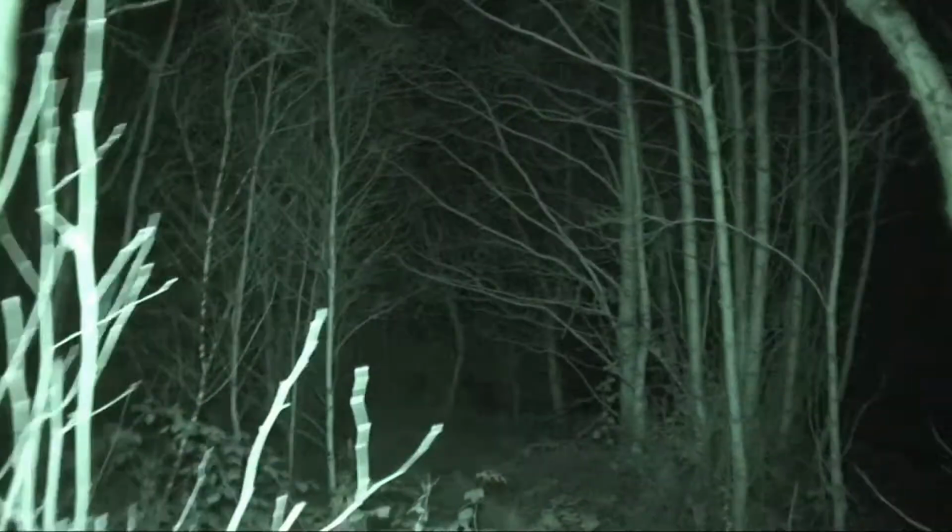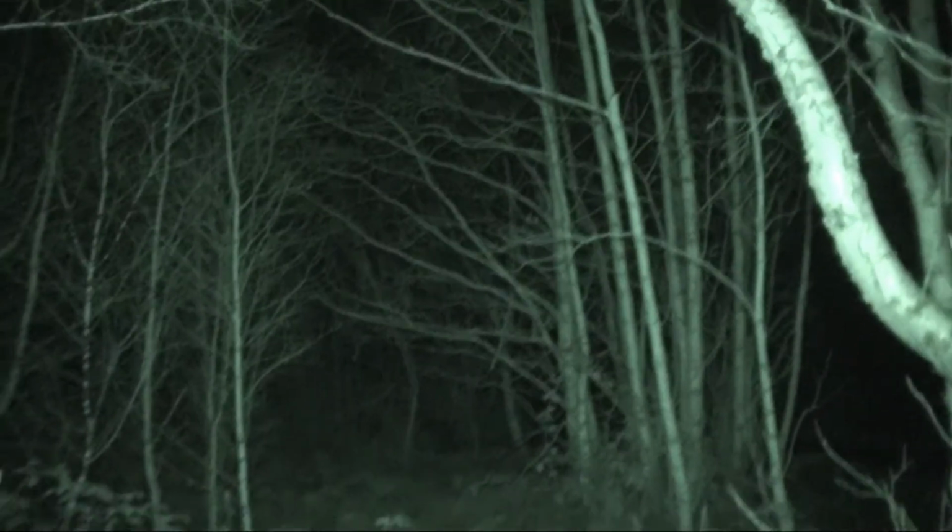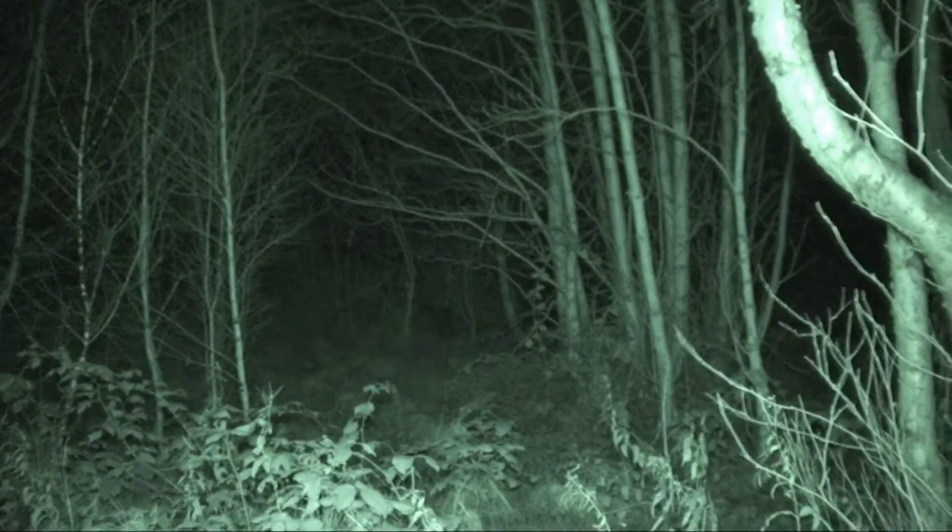When it comes to wooded areas, the light bounces off the trees quite well.